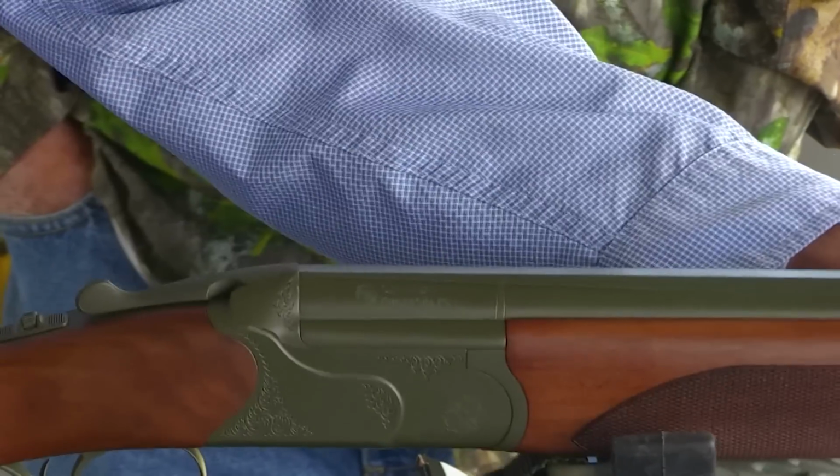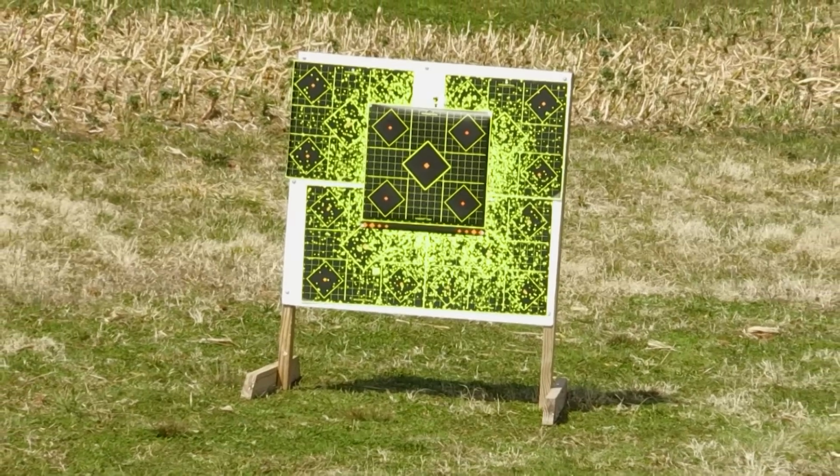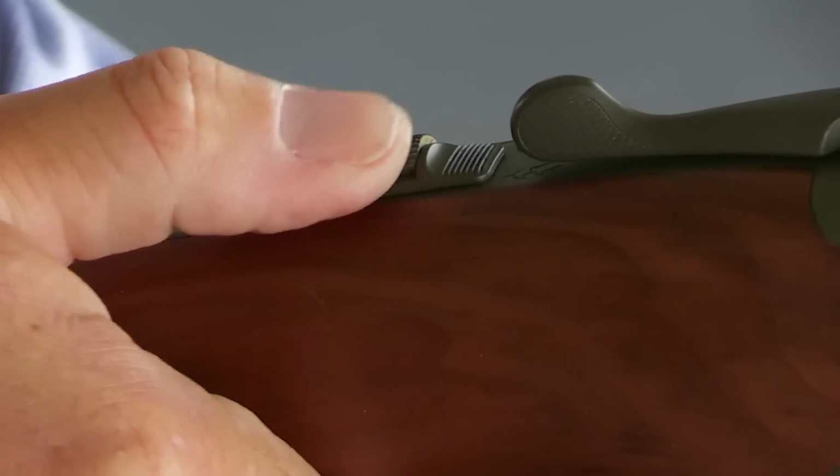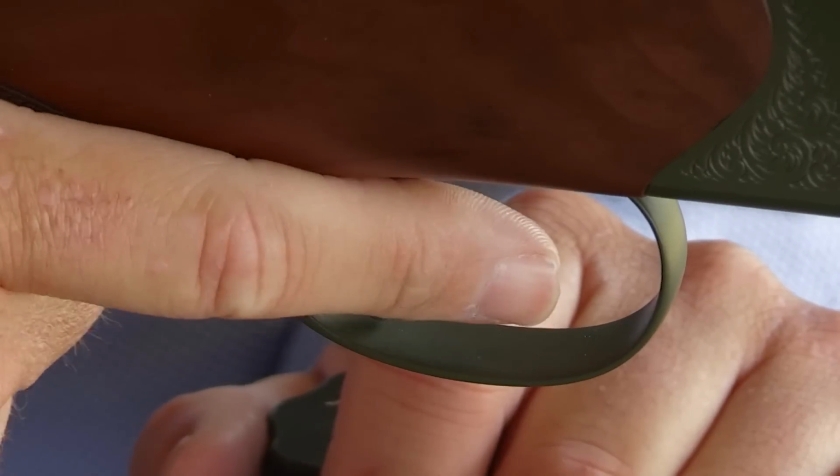All right, let's do that. I've never shot this gun through this turkey choke tube, so what we're gonna do is use this bigger target, and we're gonna see exactly where this thing is hitting. All right, fire in the hole.